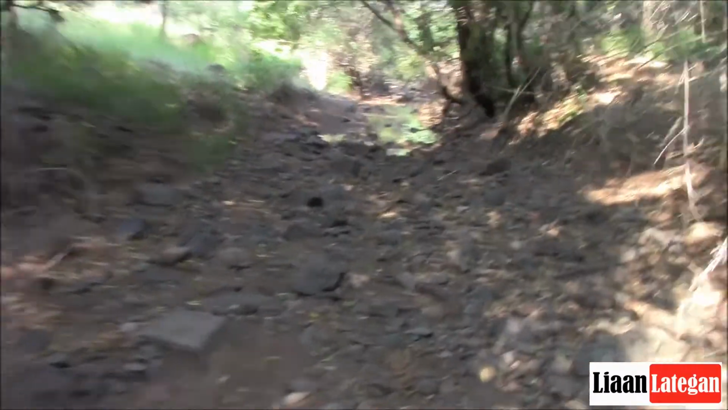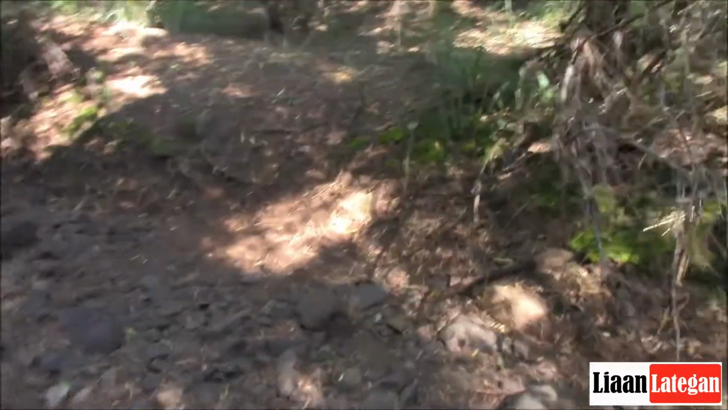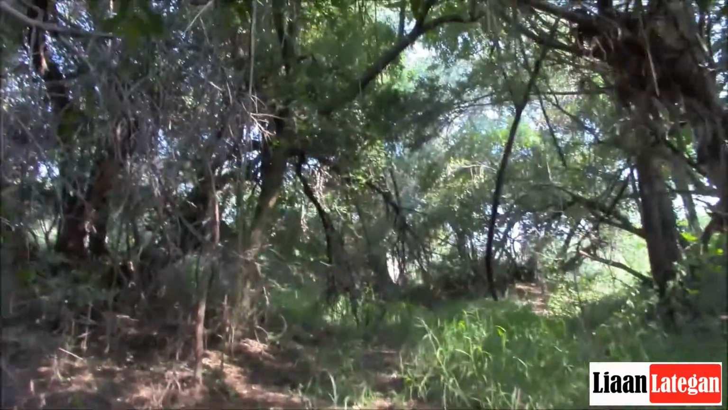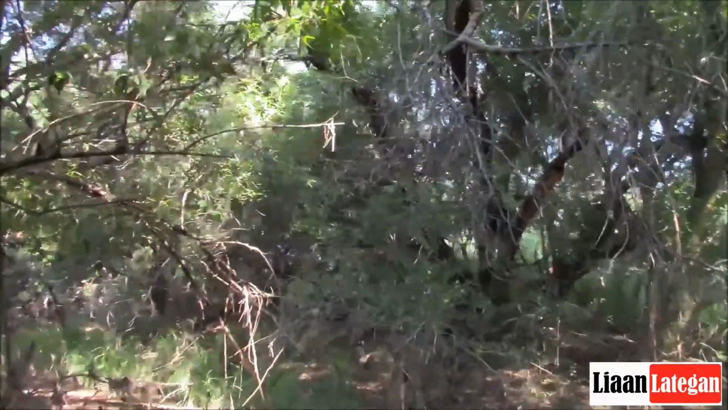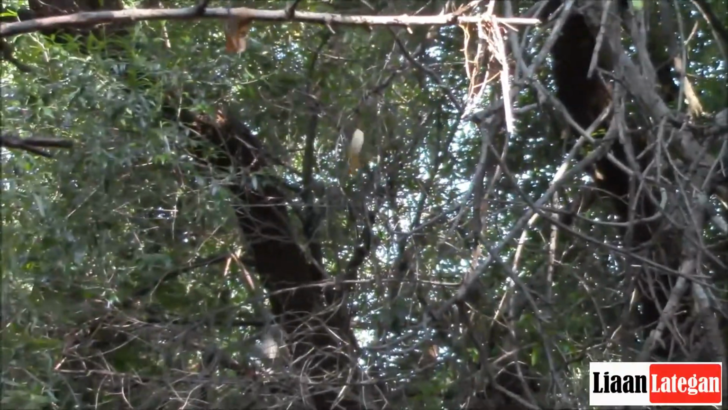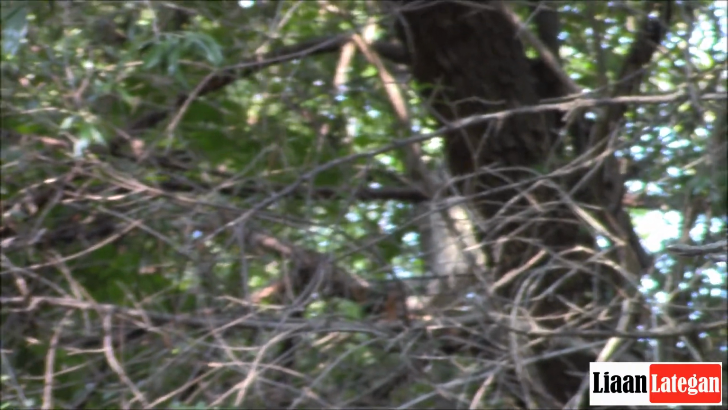Okay, so this one's still here. I can actually see a vervet monkey jumping around in a tree up there. There's one over here as well. Let's see if I can focus. Can you guys see it? Right over there. Okay, anyway.